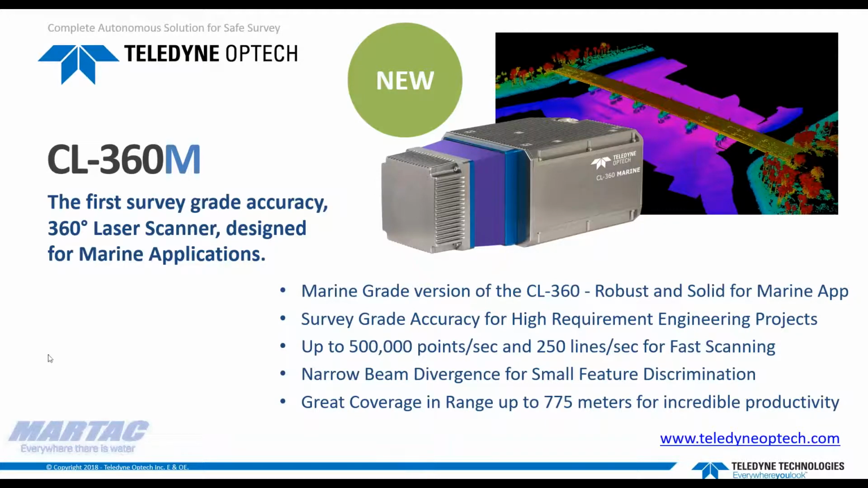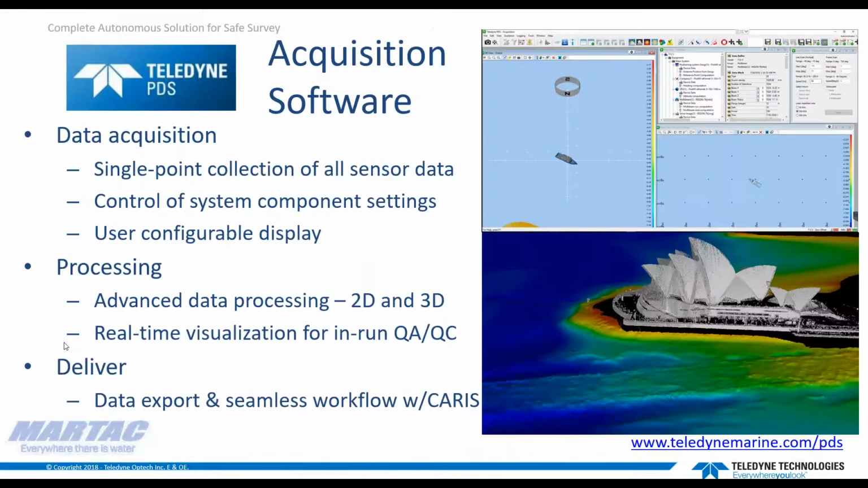Thanks, Gaspar. So now let's switch gears. We'll move off of hardware and to the software side. And to start that, I'm going to go back to Rob to give an overview of the acquisition software for PDS. Yeah, thanks. Teledyne PDS, PDS originally standing for Positioning, Dredge, and Survey, is our data collection software.